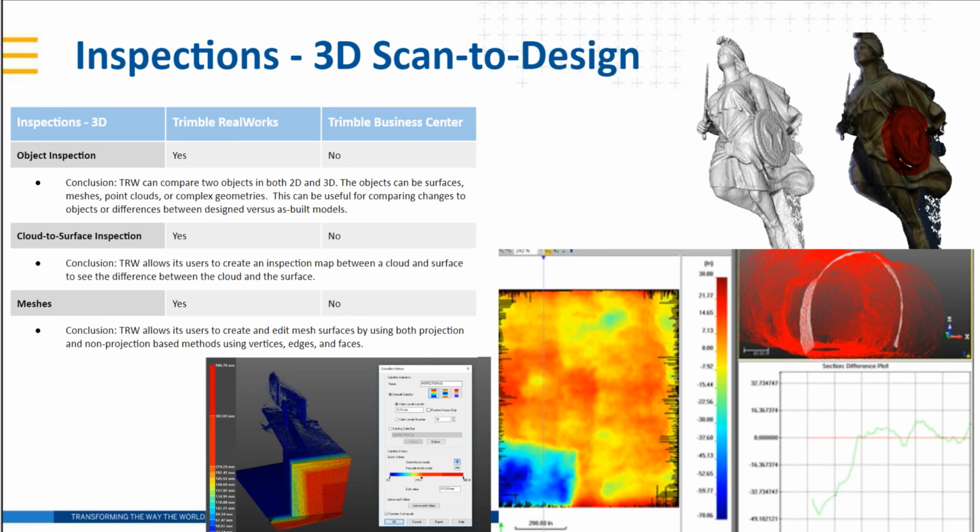Yeah, just on RealWorks, we do the inspection maps. That's where you get the projection between the two surfaces. But there's also the 3D inspection tool, which allows you to take pretty complex shapes, such as a building, for example.